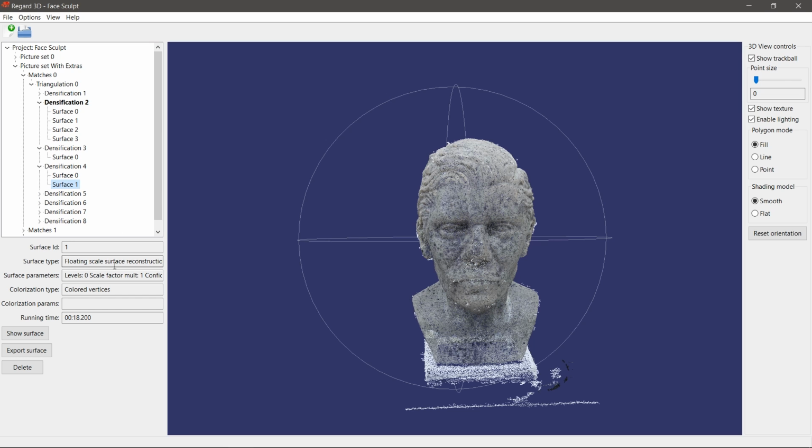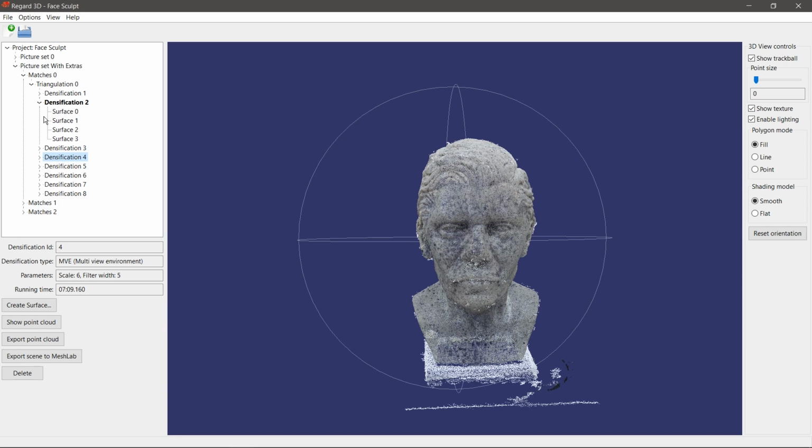Floating scale surface reconstruction. So you lose the ability to do that. You can only do Poisson. I do like Poisson better, but if you want to have more options, this is probably not the way to go. So these are kind of the defaults. This one's at level 2, of course. I can't do level 1.